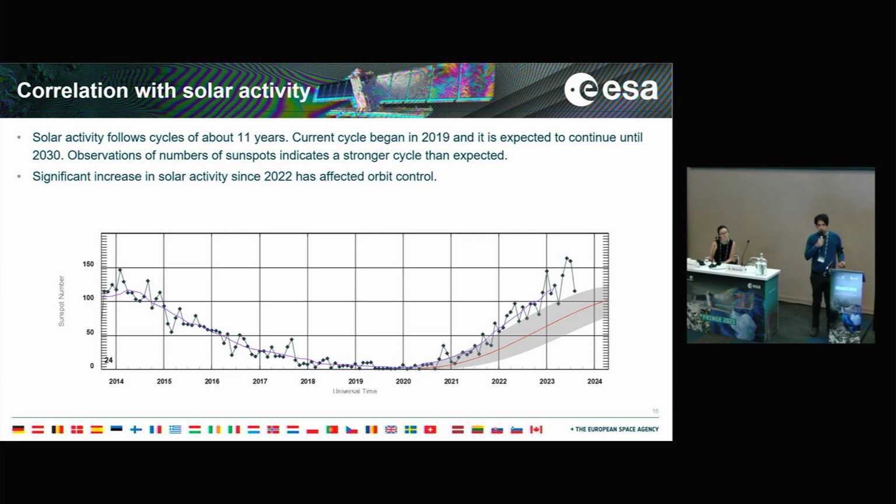One possible cause for this increase in burst synchronization error may have to do with an increase in solar activity, which has affected orbit control. We have entered into a new solar cycle in 2019, and it seems like it's stronger than previously estimated.